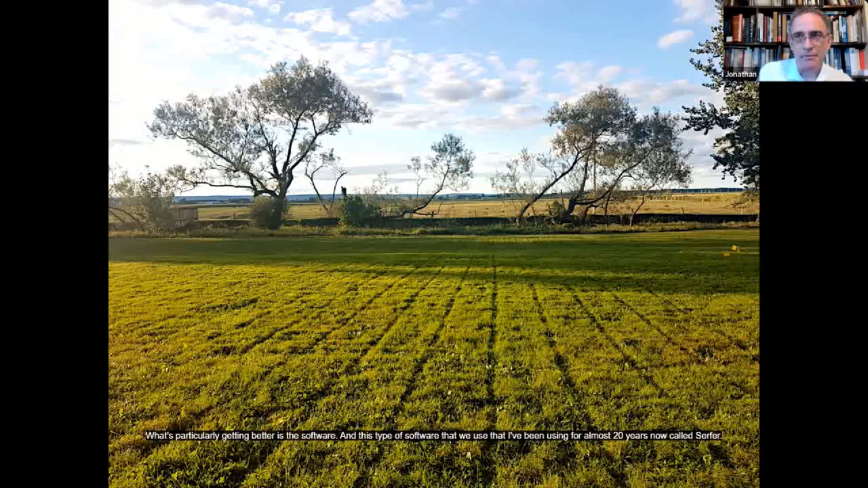The type of software that I've been using for almost 20 years now is called Surfer. It's a 3D visualization mapping gridding software developed in Colorado, actually. But they've just added a 3D visualization functionality, which didn't exist up until a few months ago, 6 months ago, or something like that.